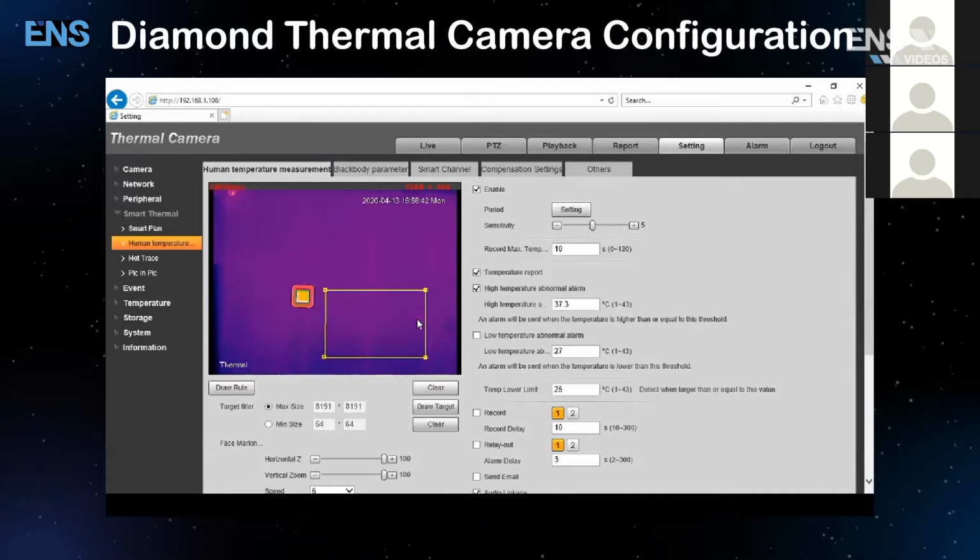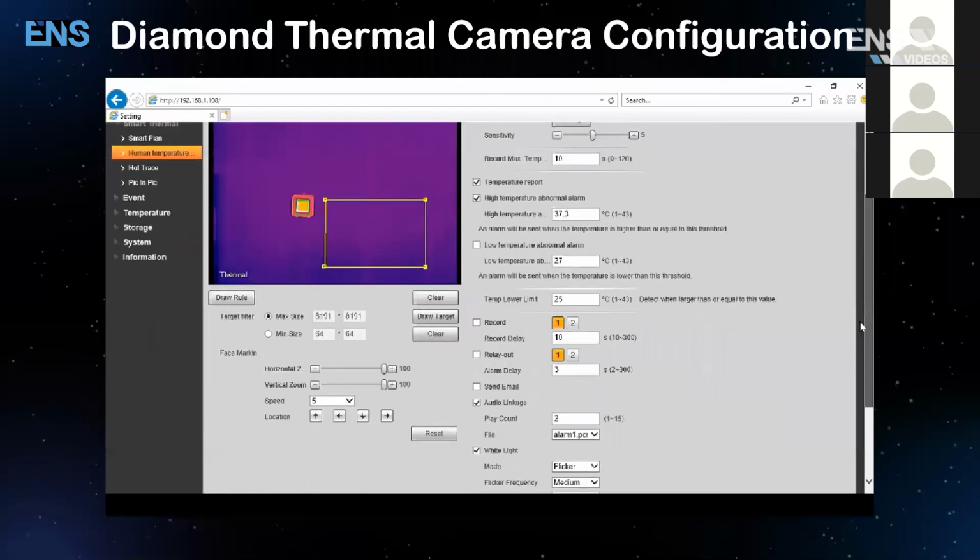Okay. Once that's done, you're going to check the temperature report, and also the high temperature abnormal alarm, because we're concerned about fevers. By default in Celsius, you're going to set it to 37.3 degrees Celsius. Okay. Once that's done, you're going to go down here, and you have a couple of options for different alarms.